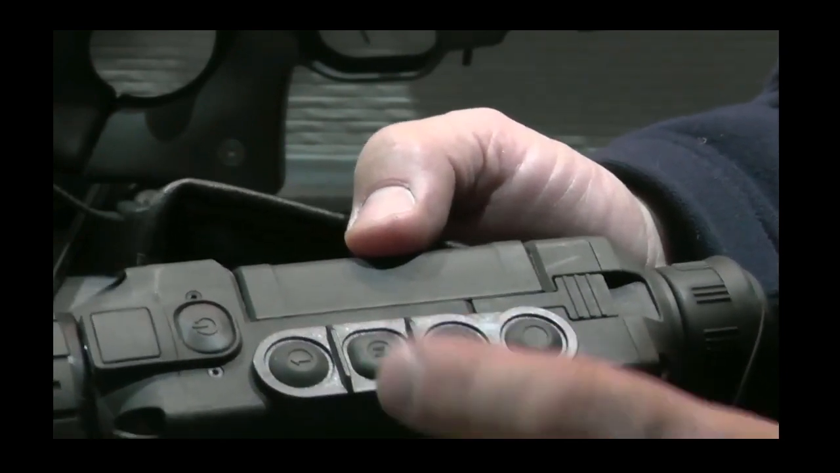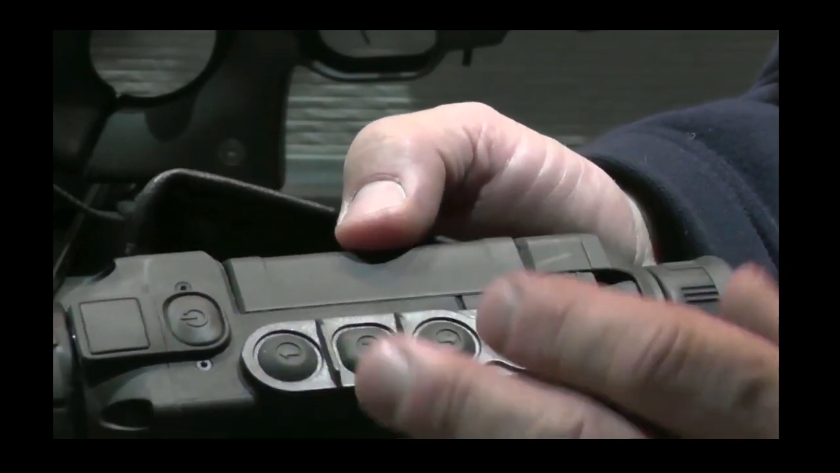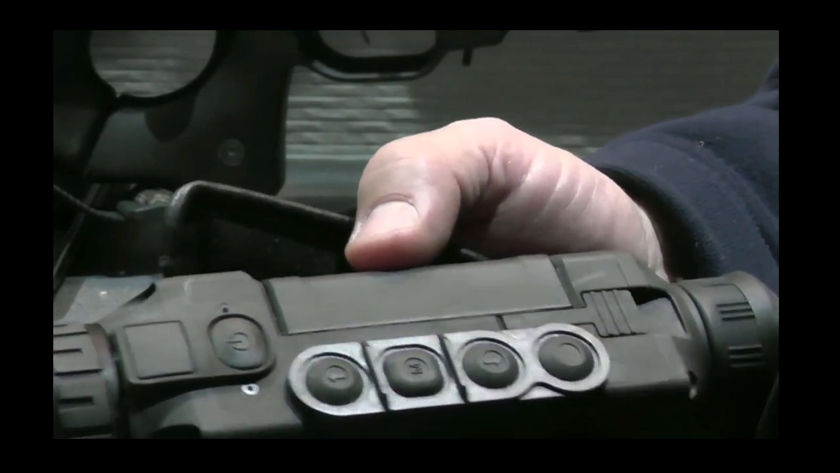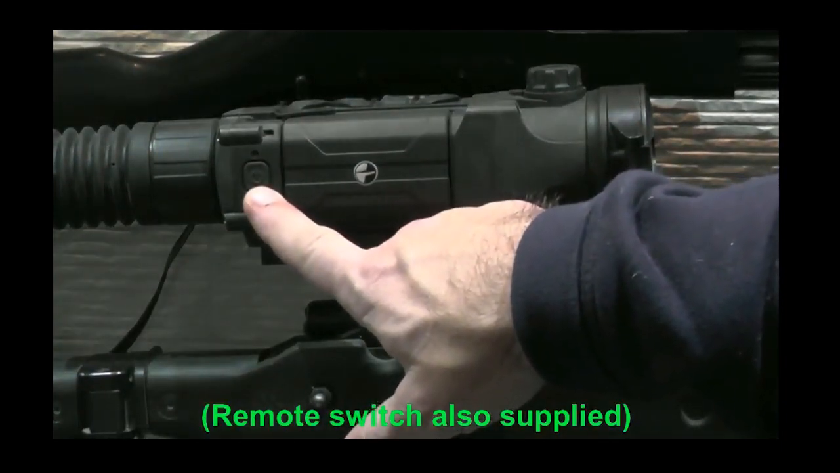up and down through the menu, and then you select the middle menu button to select that option. The other button on here is just the power button, on and off. Same as with the XQ50, it also incorporates just a single button to turn the unit on and off.